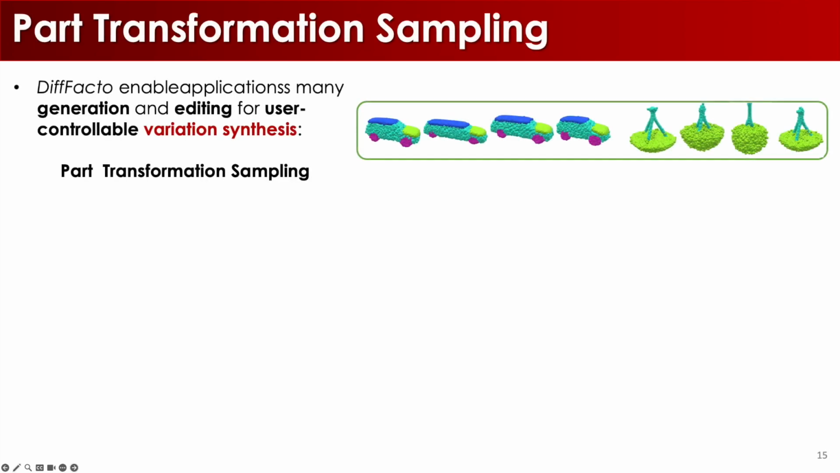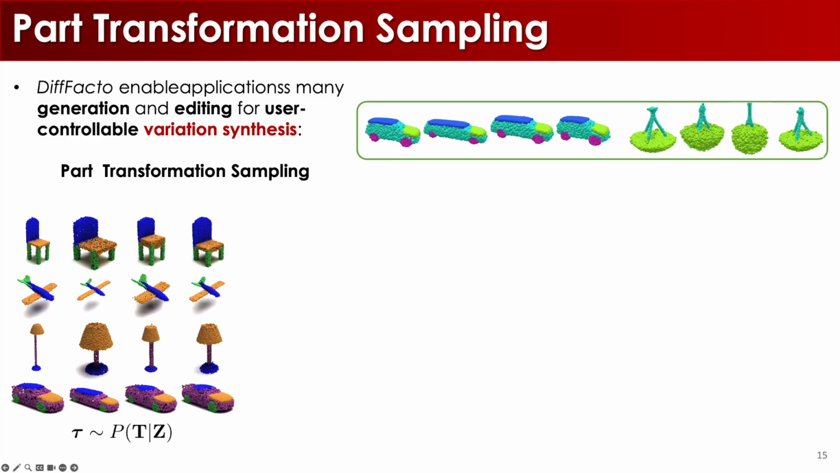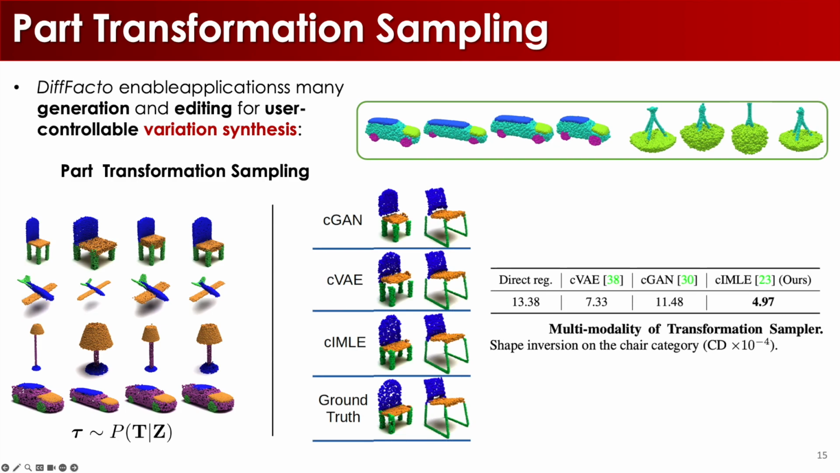DiffFacto can also generate shapes with different part configuration. On the left, we see samples of different part configurations for different categories. We also ablate our transformation sampler, and we see that our choice of leveraging CMLE outperforms the baselines both qualitatively and quantitatively, thanks to its ability to model multimodal distributions.